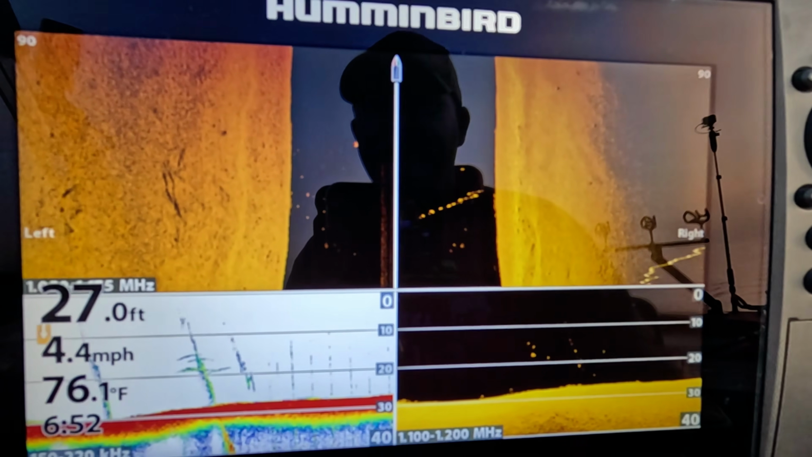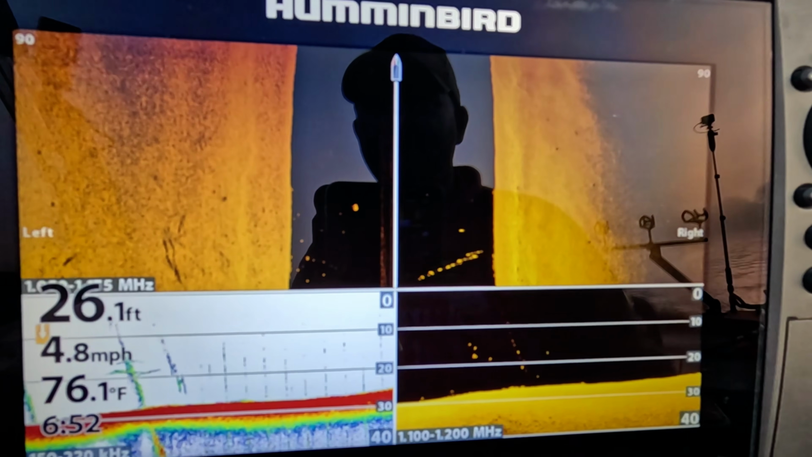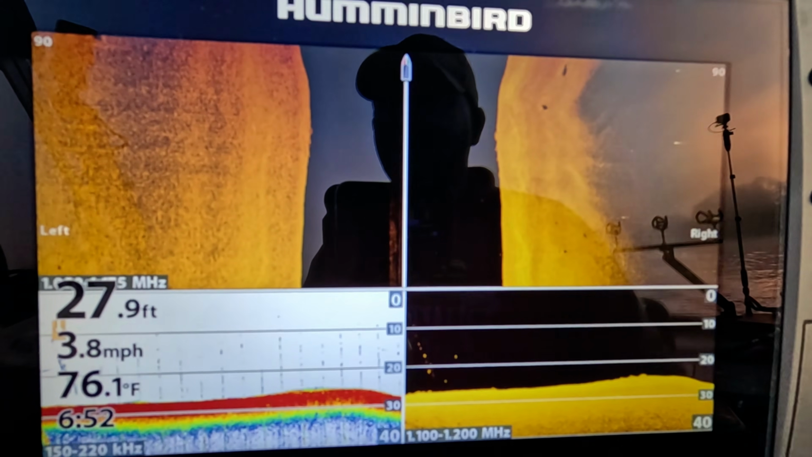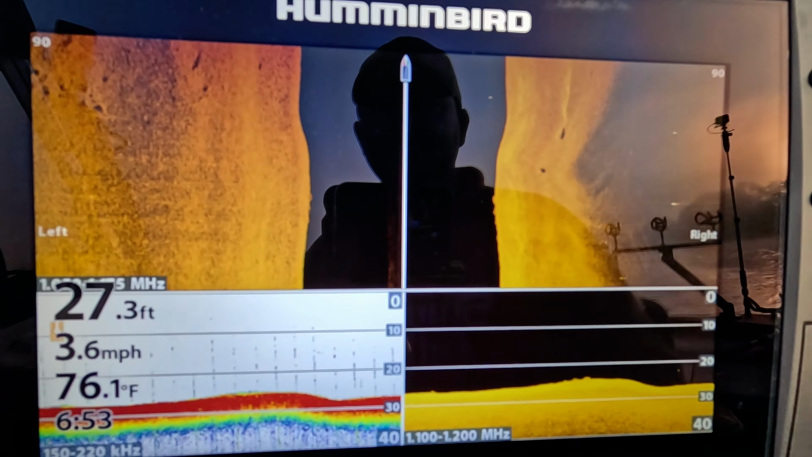I like to scan at about 3.5, 4 miles an hour, 4.5 miles an hour, something like that. Just a good steady pace. I don't like to get overexcited with it. If you go too fast, you don't really see what's going on.